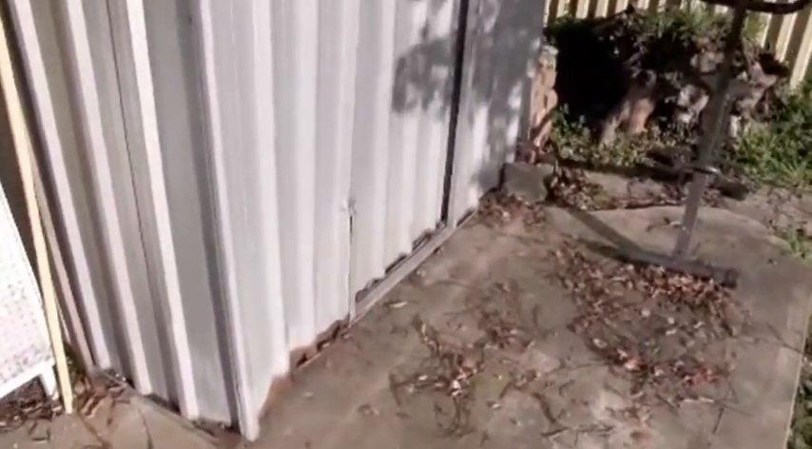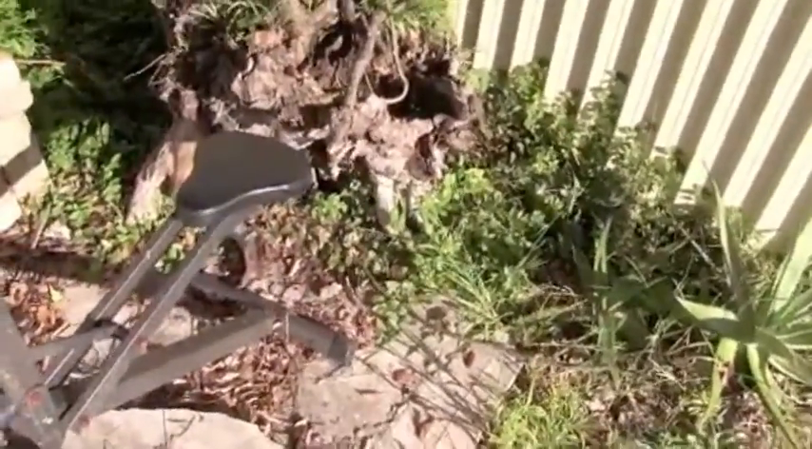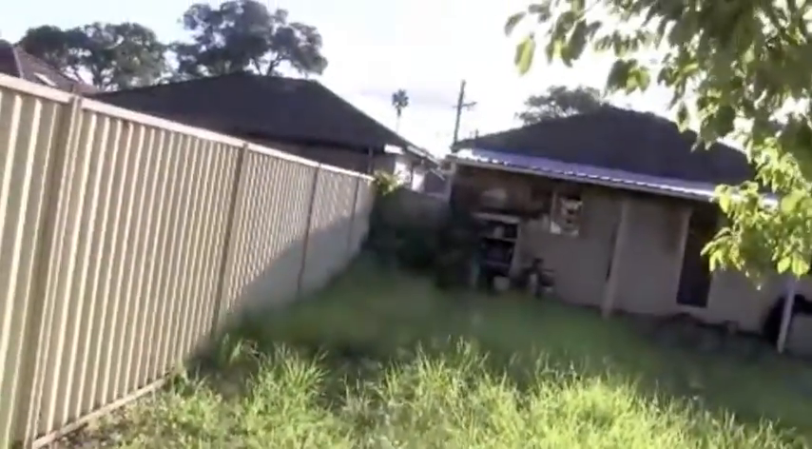You do have rusting of the metals at the base of that garden shed, and obviously, eventually that shed may need to be replaced. Large stumps being removed from the ground and just thrown out here at the rear of the property. It looks to have been from a crepe myrtle tree, but that just should be removed as a matter of good practice. Fences along the southern boundary also appear to be fine.